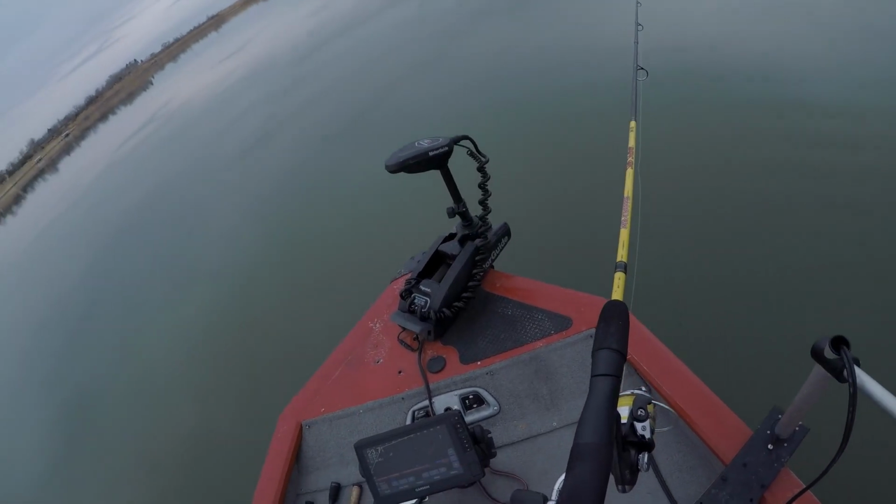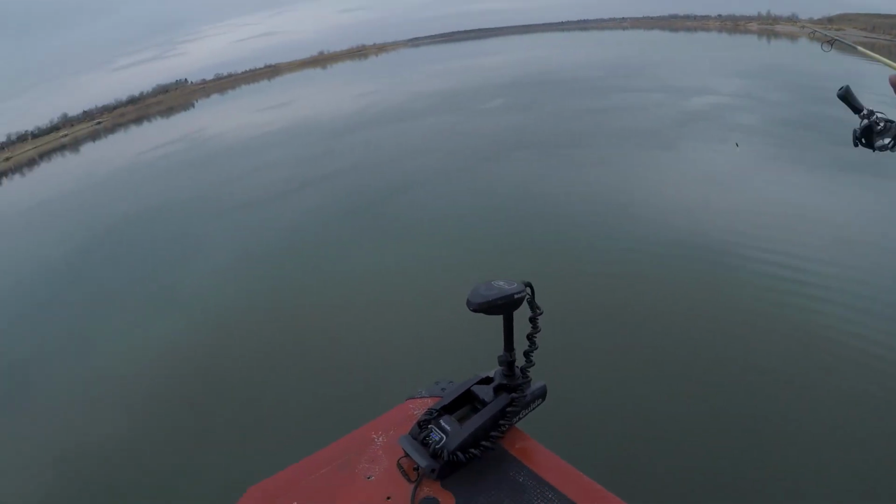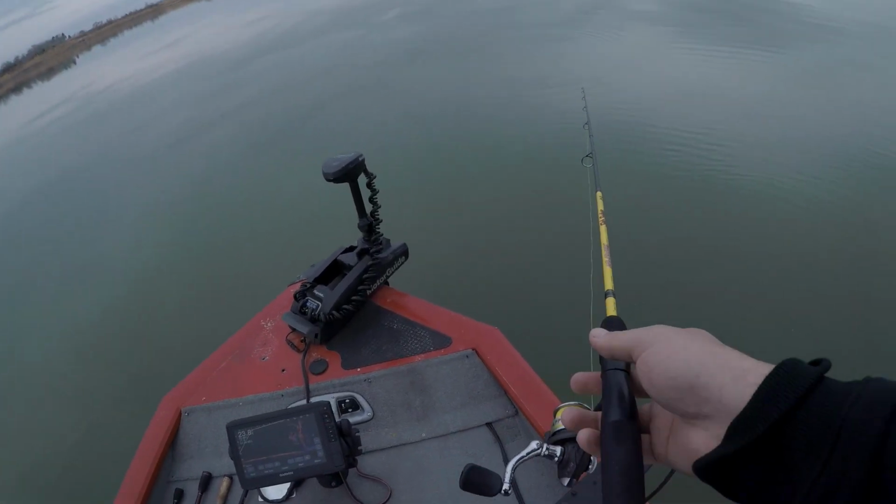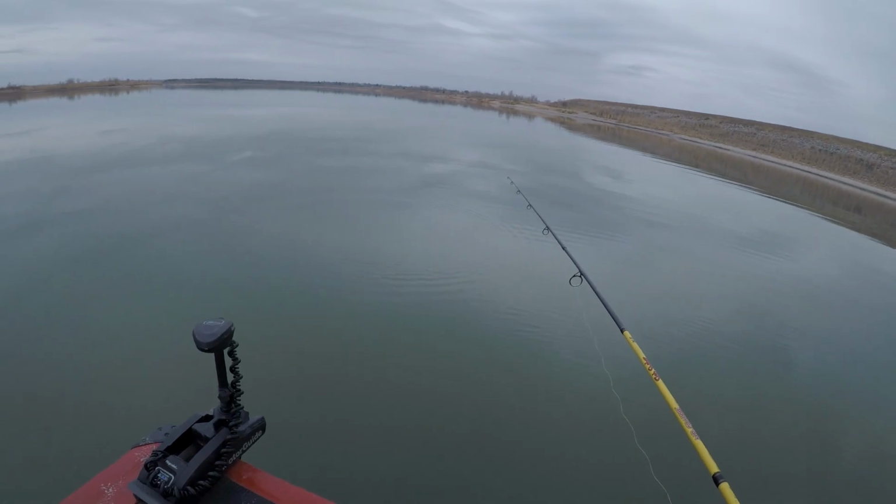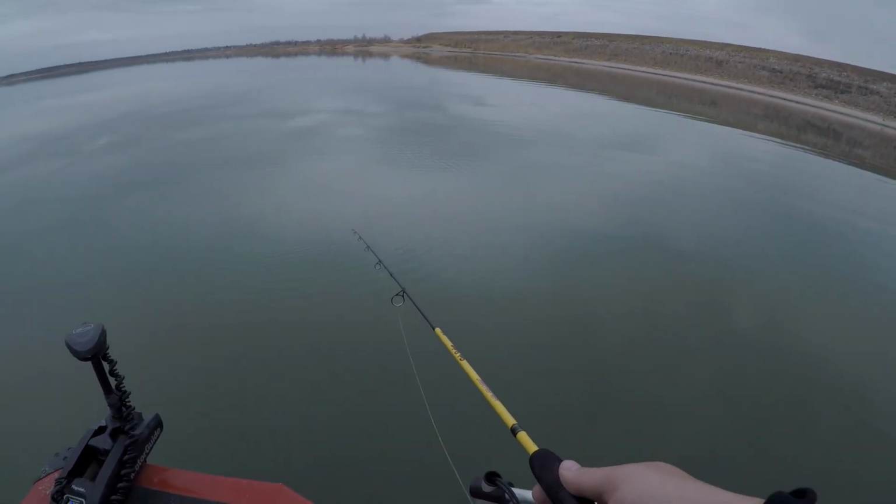Let's see if we can catch us a couple more fish here. And normally, hey, I found this piece of structure, and once I caught a couple small guys off of it, I would pick out the bigger ones if I could find any. And if I can't find any bigger ones, I'd move on to another piece.